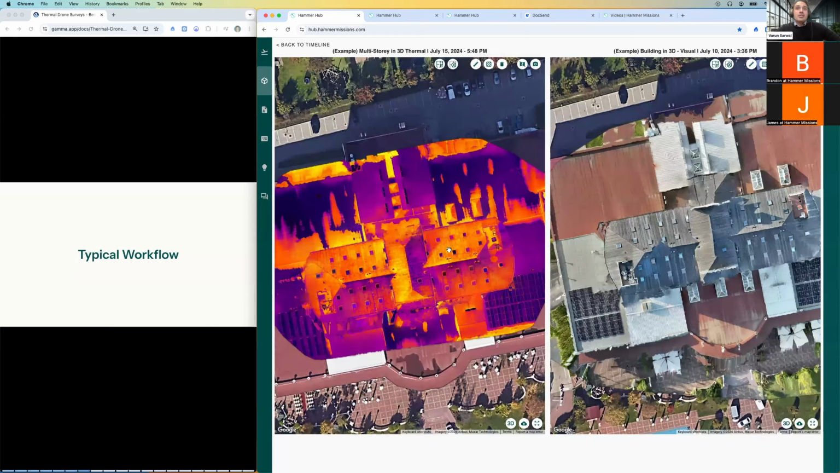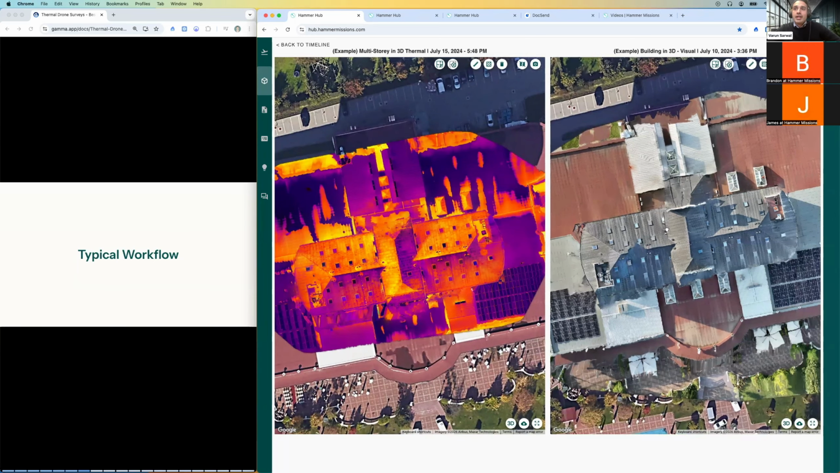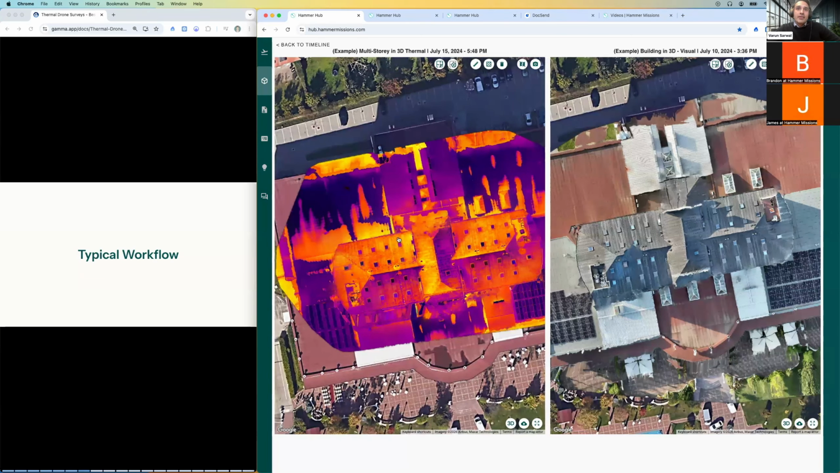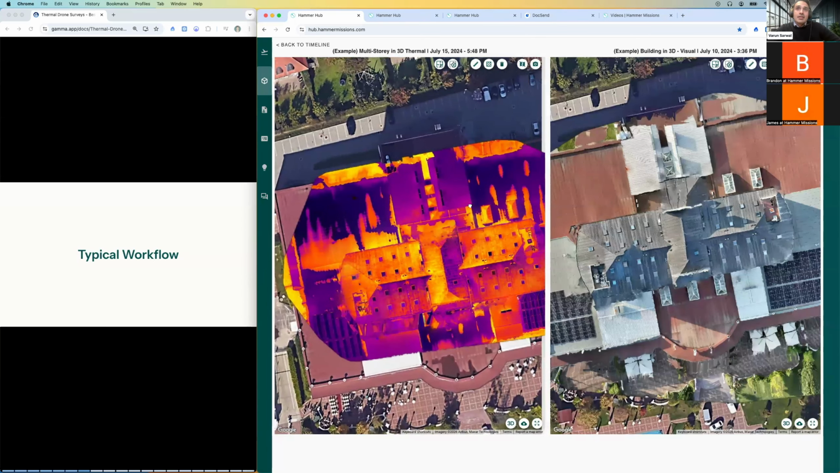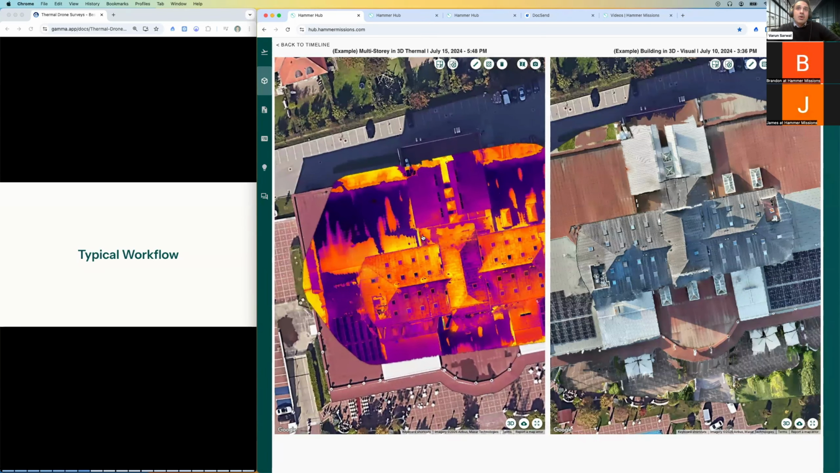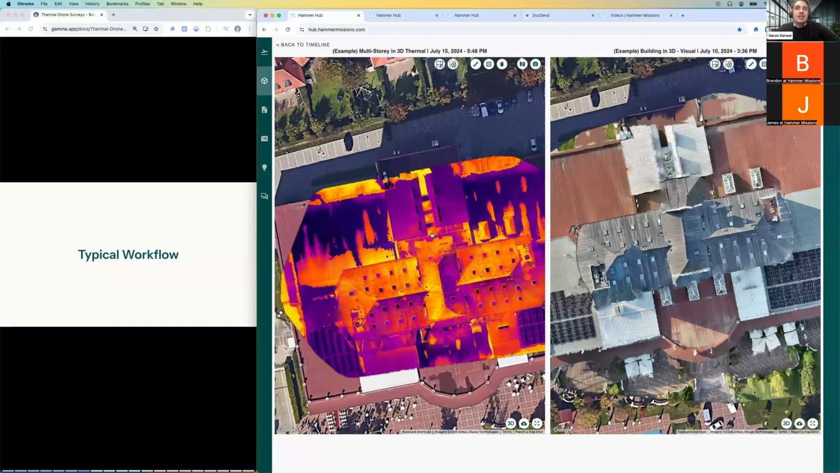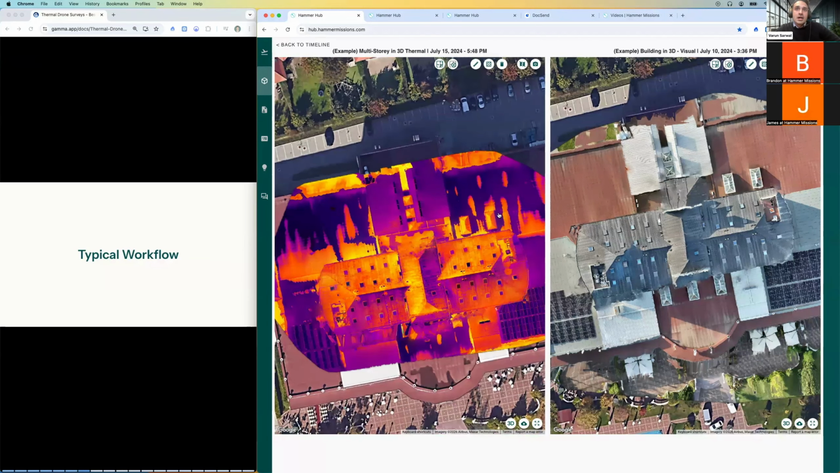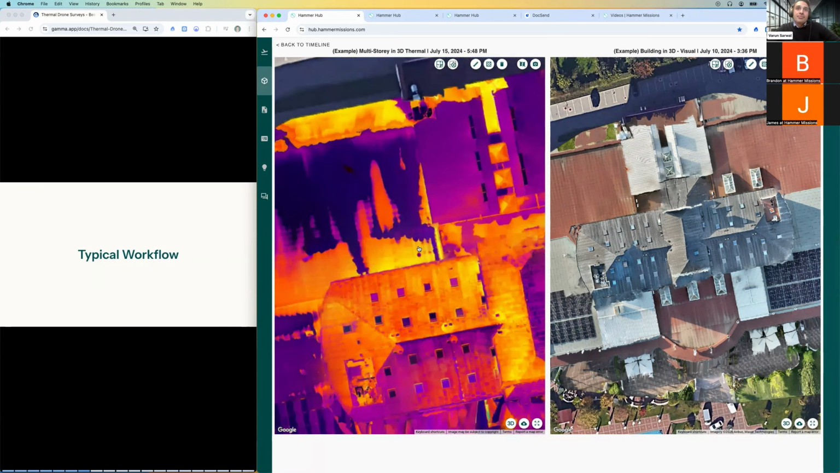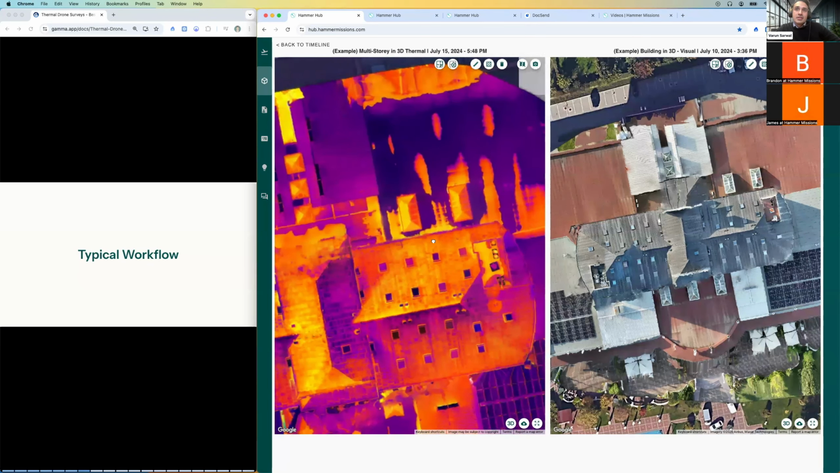So once you've got the 2D output, you've got thermal on the left-hand side and visual on the right-hand side. What does the workflow look like from there on? Well, first of all, you can already see the different patterns that different materials exhibit on the thermal data. It's always a very colorful exercise working with thermal data. All the colder regions are darker in color, and all the hotter regions are brighter in color. So you're able to identify these colder regions and cold patches, and also the hotter regions and the hot spots.